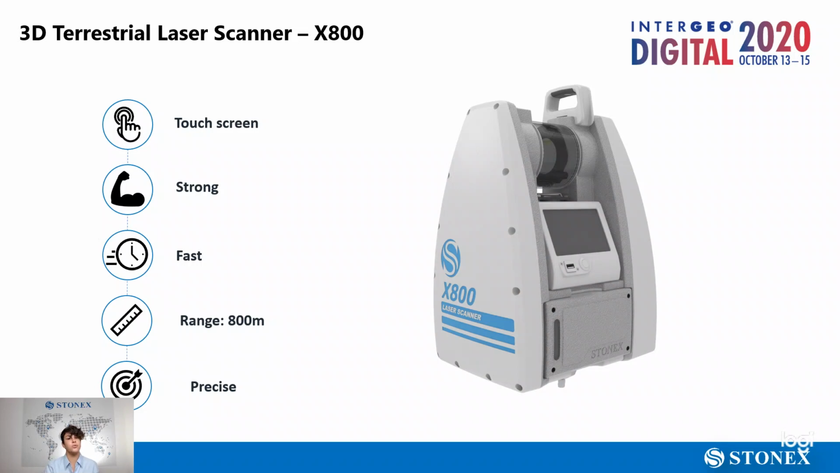X800 is our new all-purpose laser scanner. It is a full dome scanner with a 270 field of view. It collects 1 million points per second with multi-echoes scan, and it has a maximum range of 800 meters.